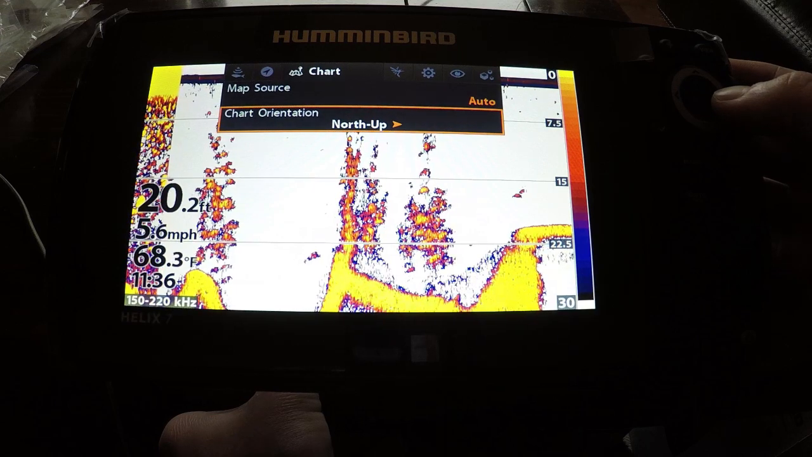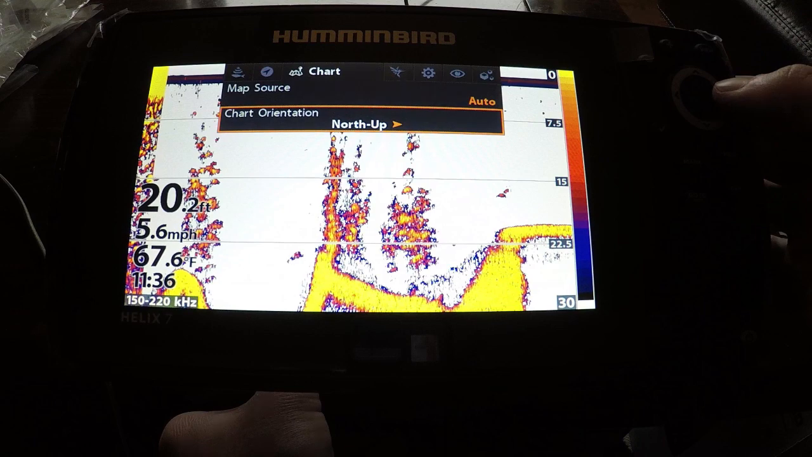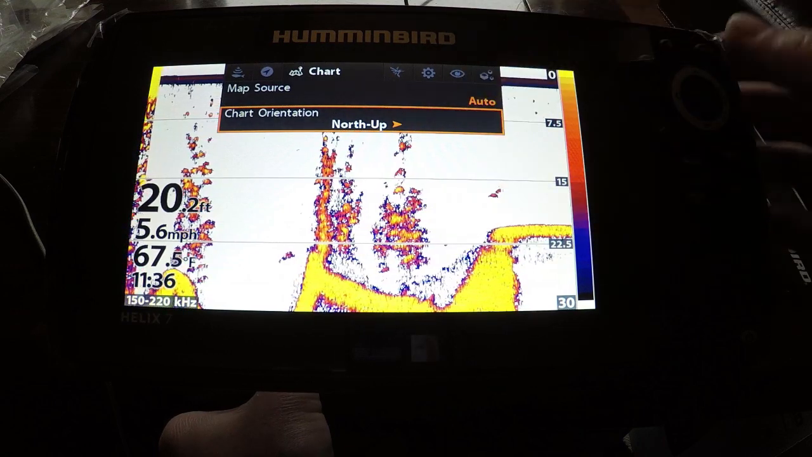Chart orientation, I like mine north up, just because you can move the boat around, and the screen is not going to keep turning on you.